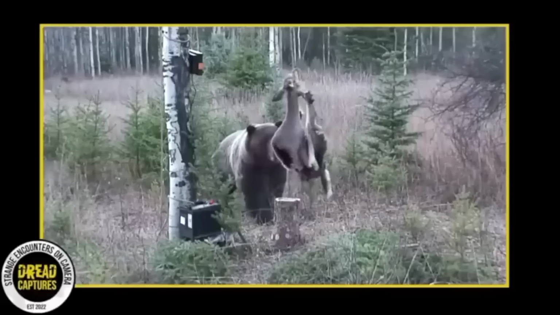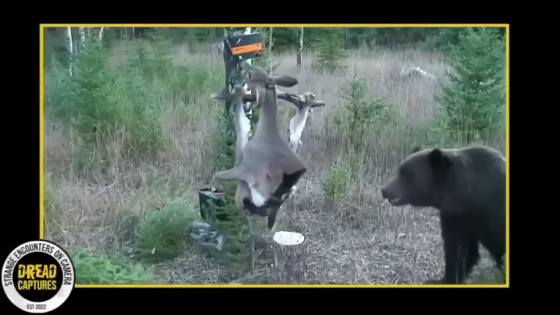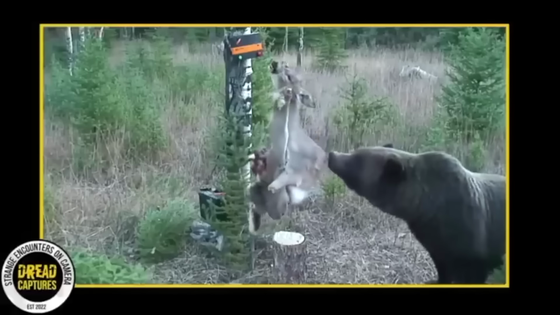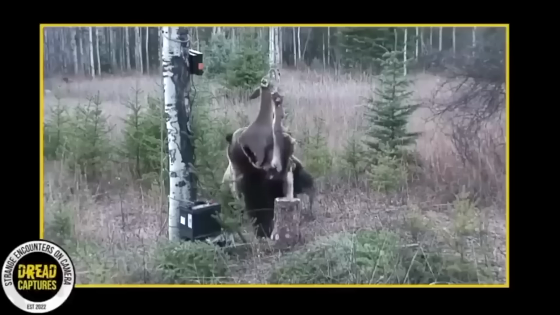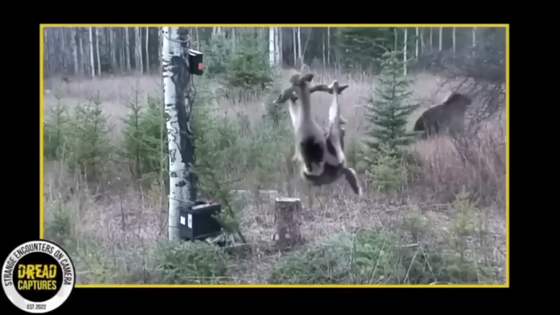To carry out this experiment, he suspended the deer carcass from a makeshift contraption and attached a battery-powered fence energizer to it. Soon, a bear approached the carcass with caution. After taking a few tentative nibbles, the bear was shocked by the electricity and ran away. However, as night fell, the bear returned, now more hesitant than before. Once again, it approached the carcass, got shocked, and ran off.